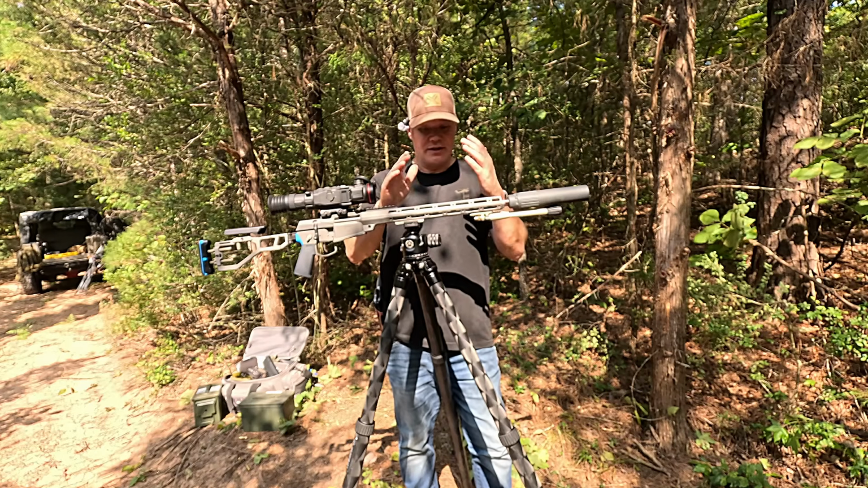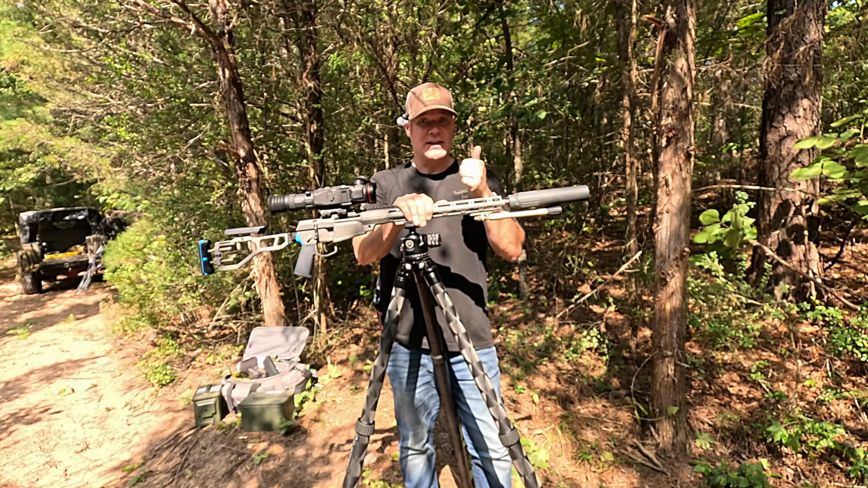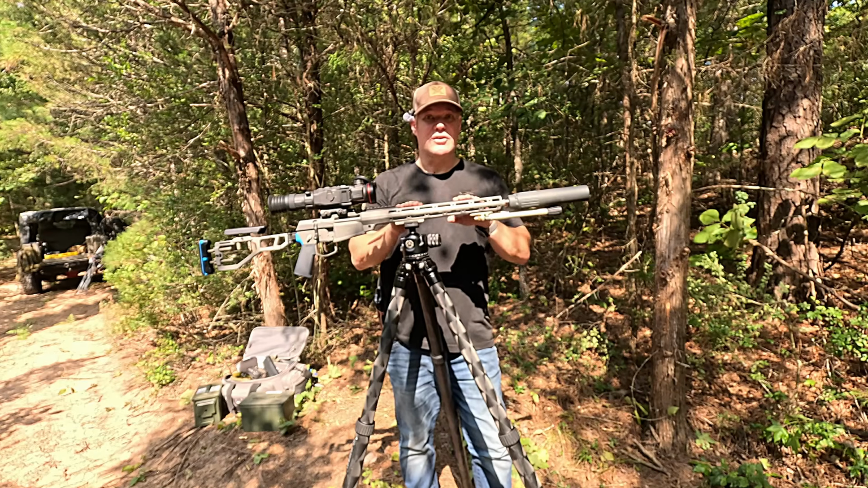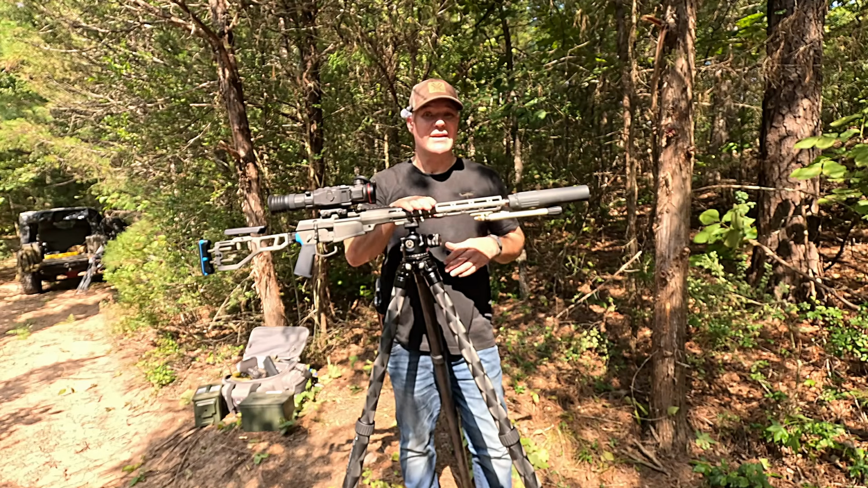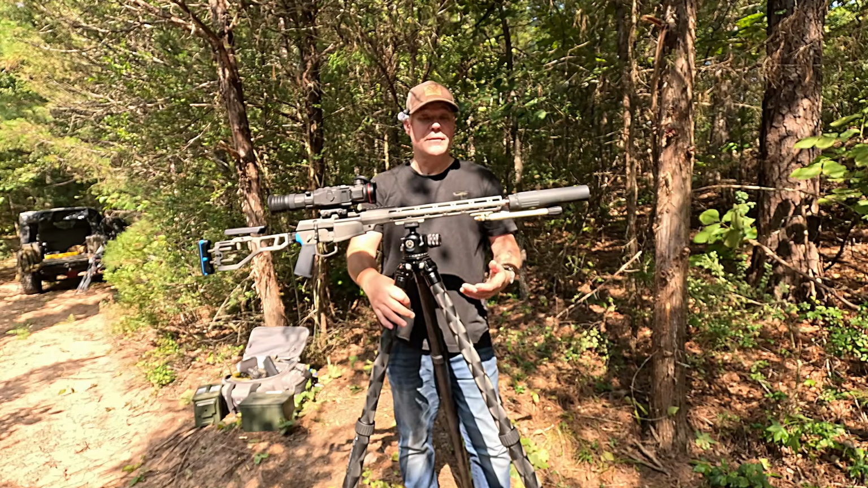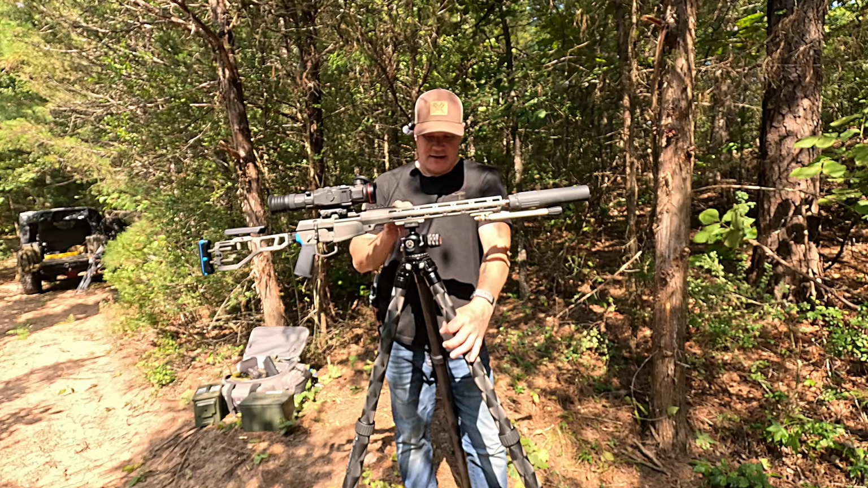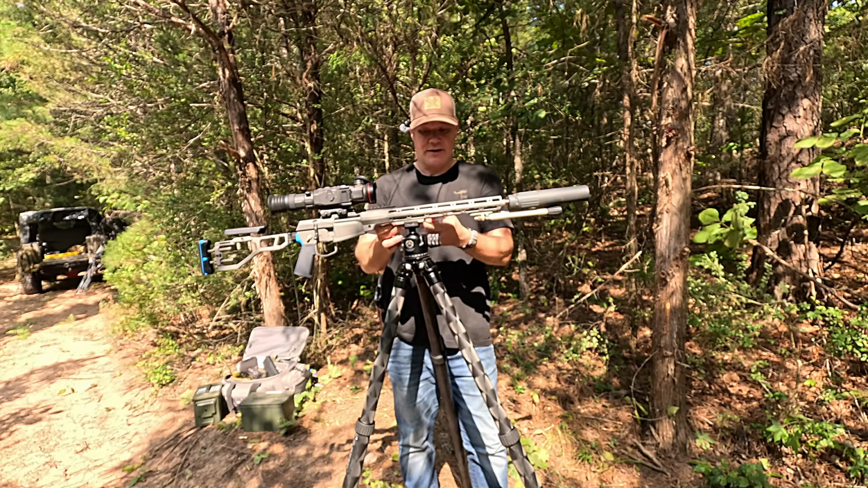Anyway, the Q-cert, not a fan. M-lock, yes. Q-cert, no. So I'm going to put a Proof Research barrel in this because I'm trying to make a super lightweight package for the tripod. This is an Arca rail here, and an Arca rail mount here as well